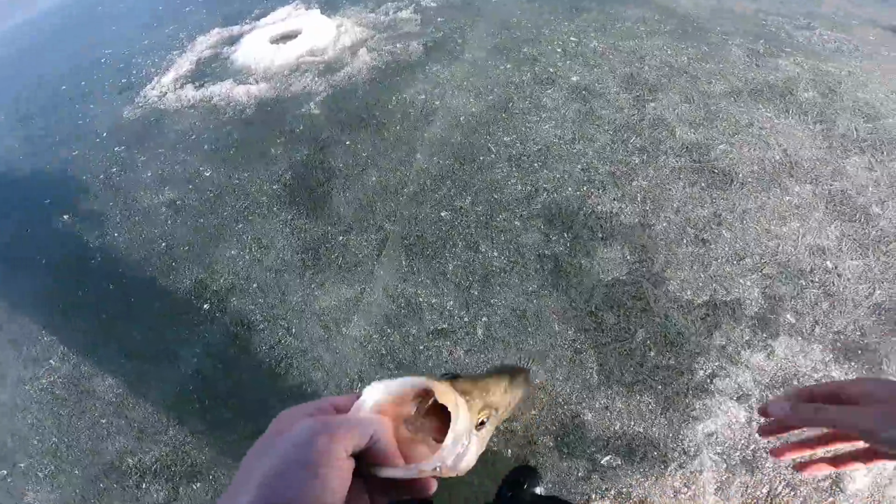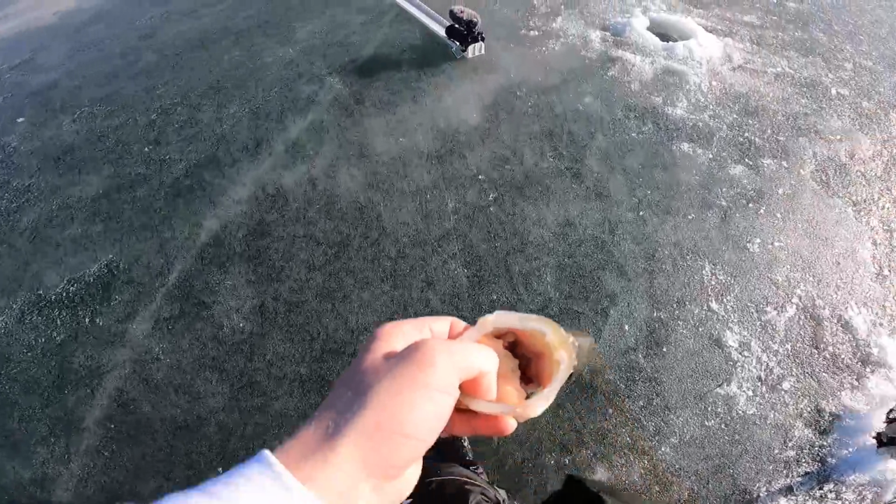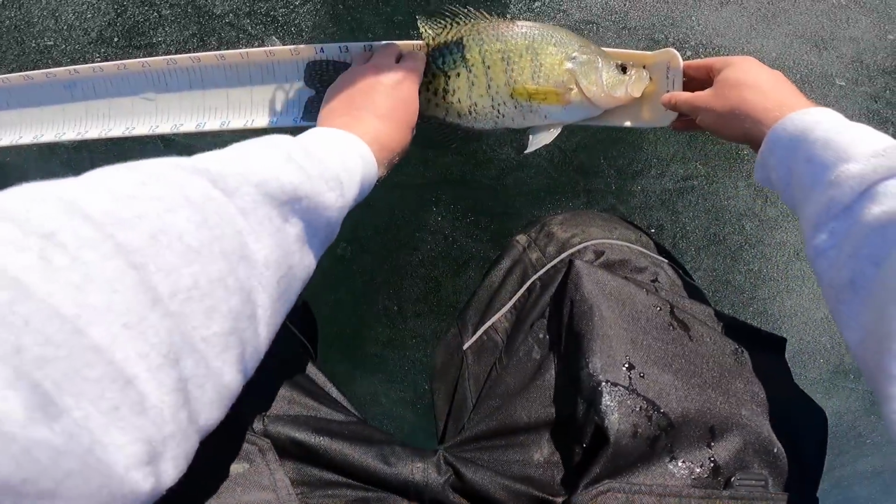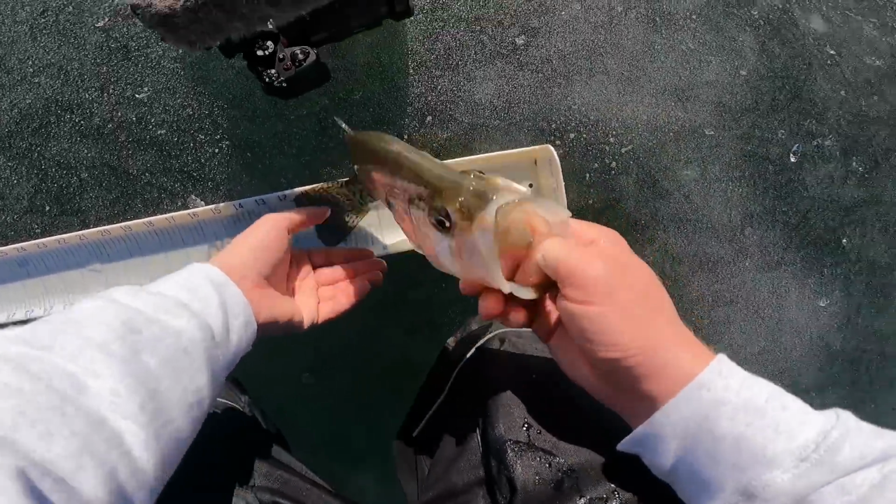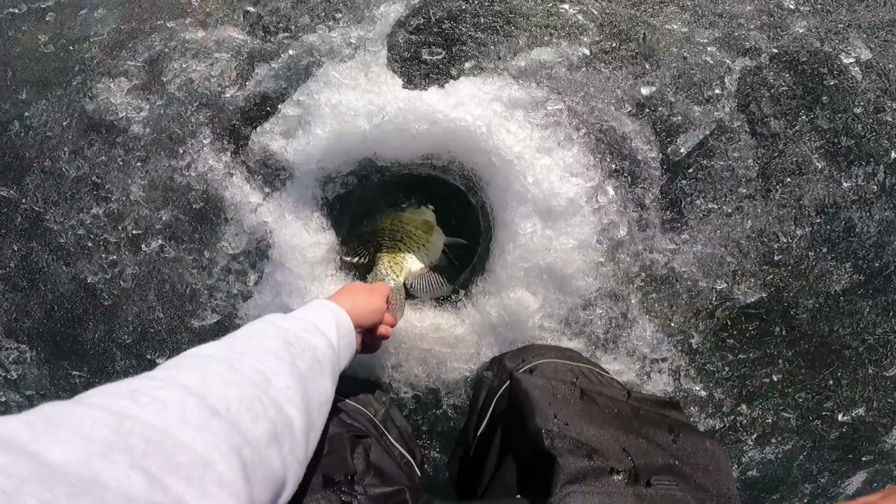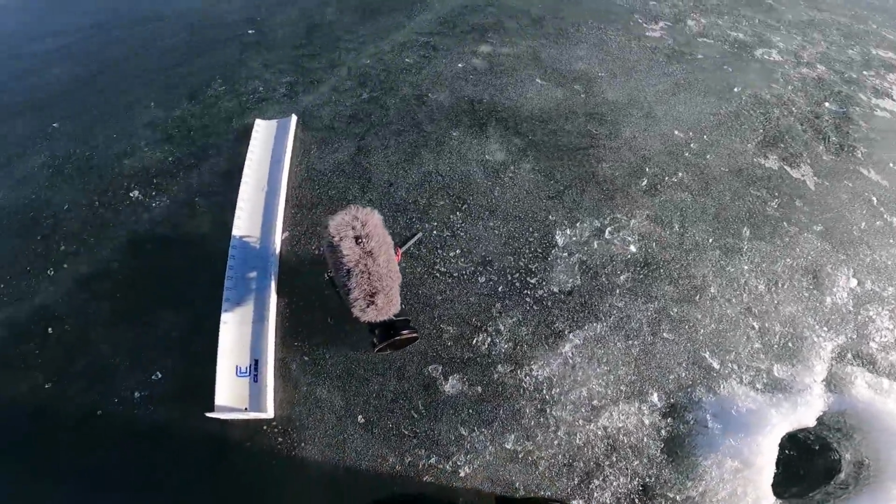Oh, we weren't rolling. God damn it. All right. I don't know how we weren't rolling, but I just popped this one. We gotta get back on top of them. 15 right on the nuts. Just a beautiful big white. We're just gonna get it back quick. It's so important to release these big fish if you want to catch them. Boom, perfect release. All right, get back on them.